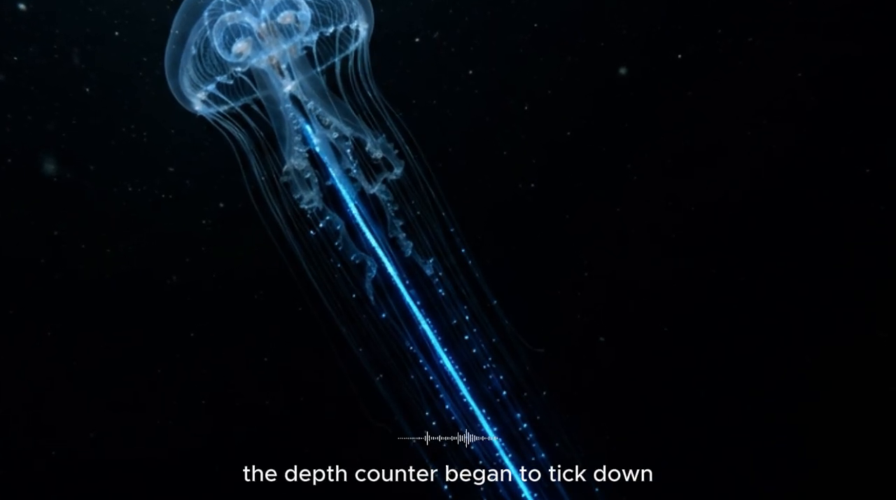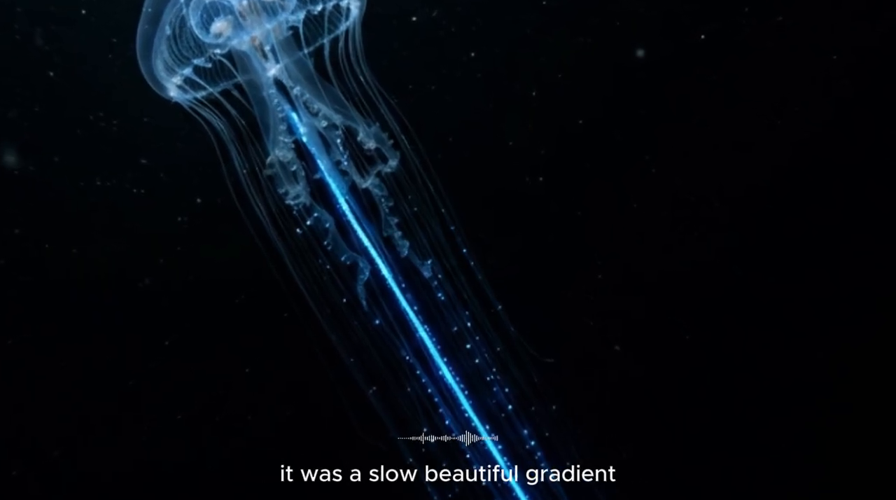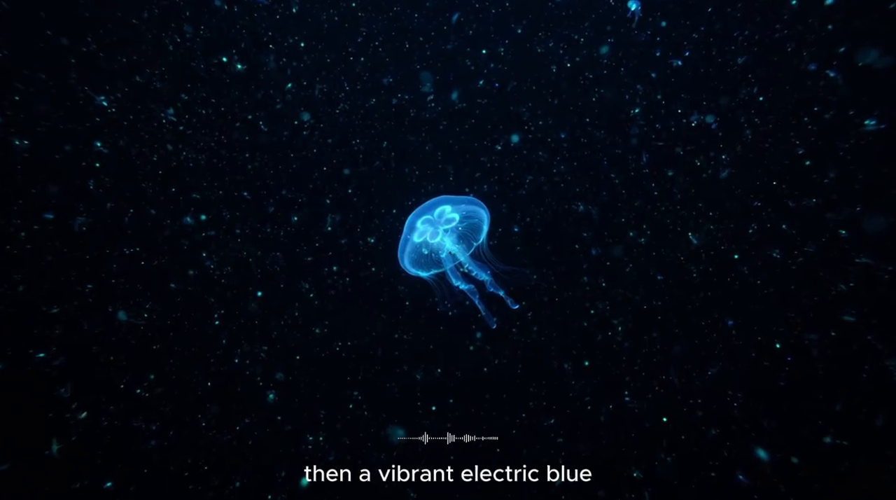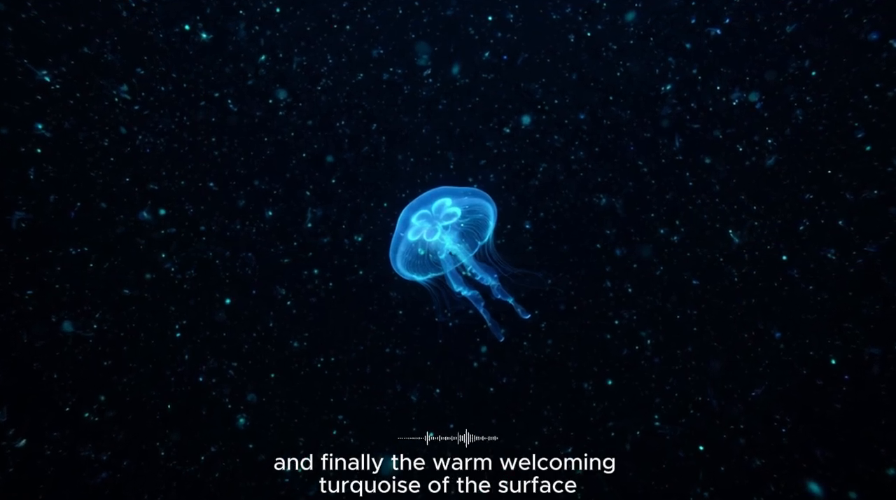The depth counter began to tick down, the numbers receding, and as they did I saw the water change color. It was a slow, beautiful gradient. The absolute black gave way to an impossible inky blue, then a deep midnight blue, then a vibrant electric blue. And finally, the warm, welcoming turquoise of the surface.